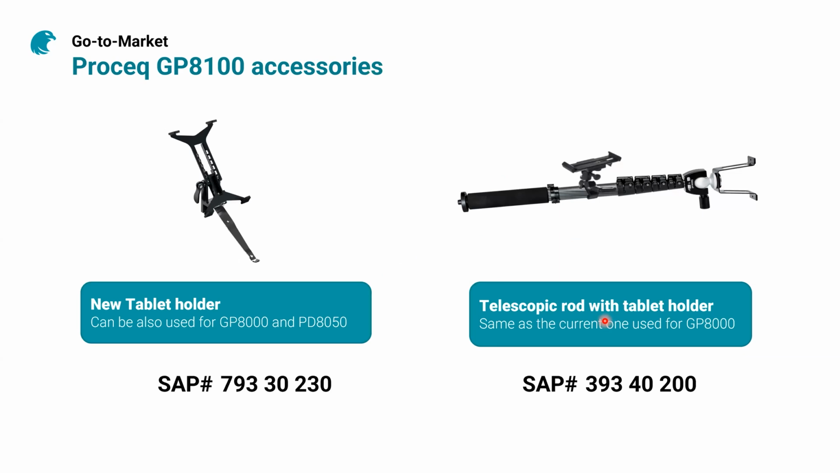There are a few accessories that you can buy as extras. So there's a tablet holder where, as you may remember, you can insert it into the hole on the left side of the GP8100, and you can have your iPad on the GP8100. And this is a telescopic rod, ideal for people that are collecting floor data, and they have large areas that they would like to scan with ease and speed.